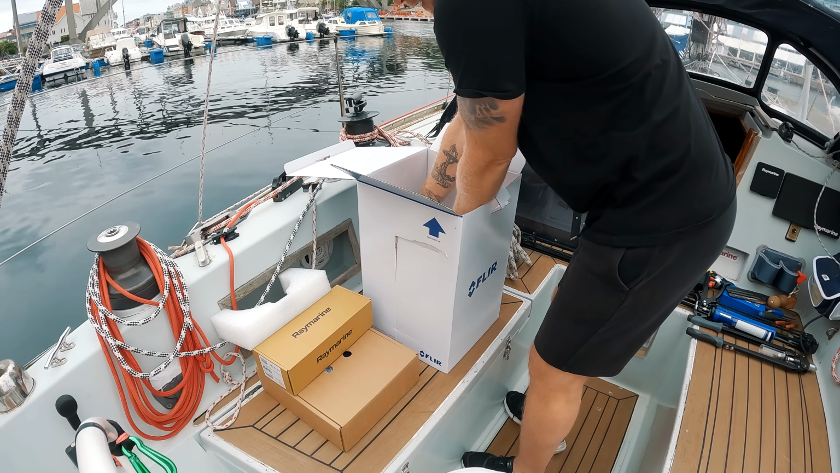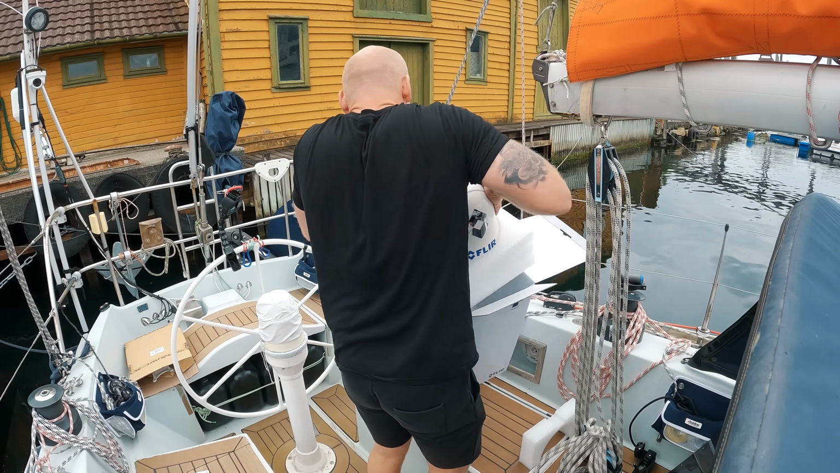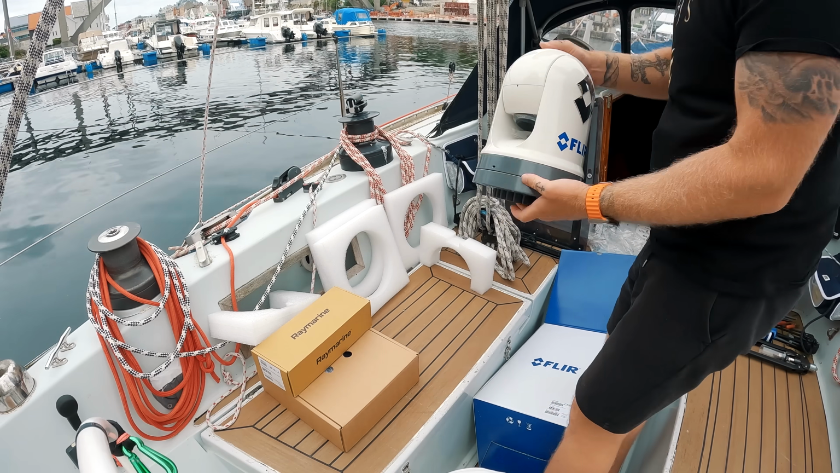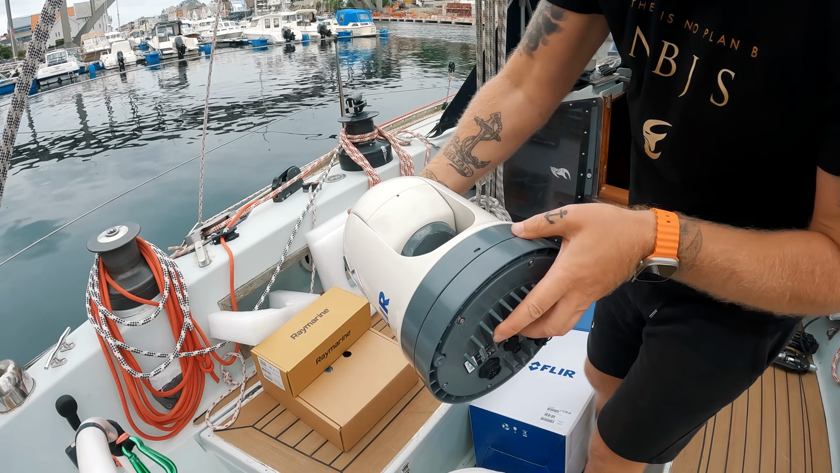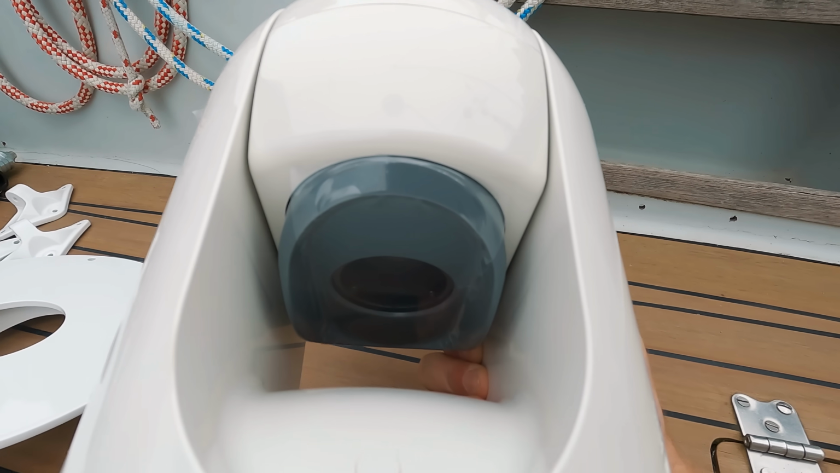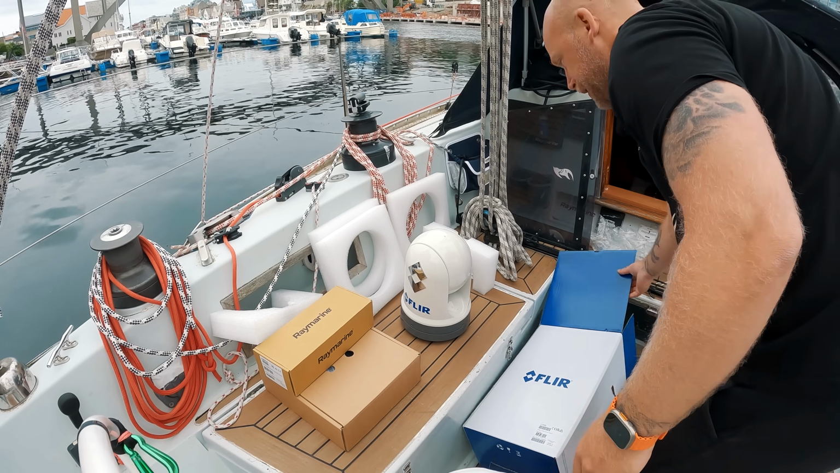And it's a bit heavy. It's 4 kilos. Oops, this is it. How cool is that? The lens is hidden inside there. Huge lens for the optic zoom. It's going onto my mast. I'm going to take you onto my plan a little bit later.